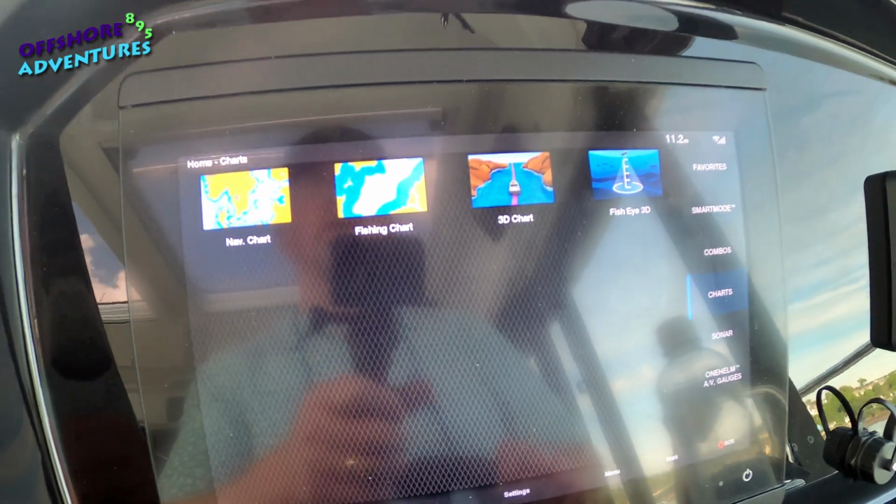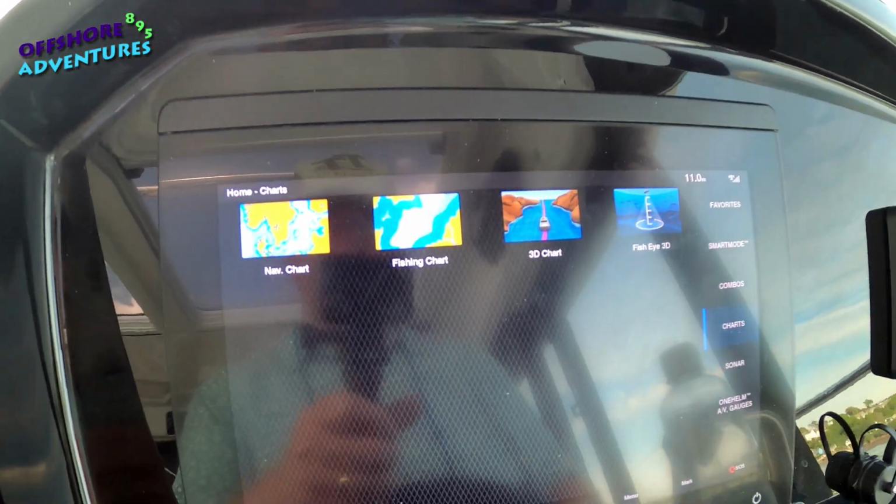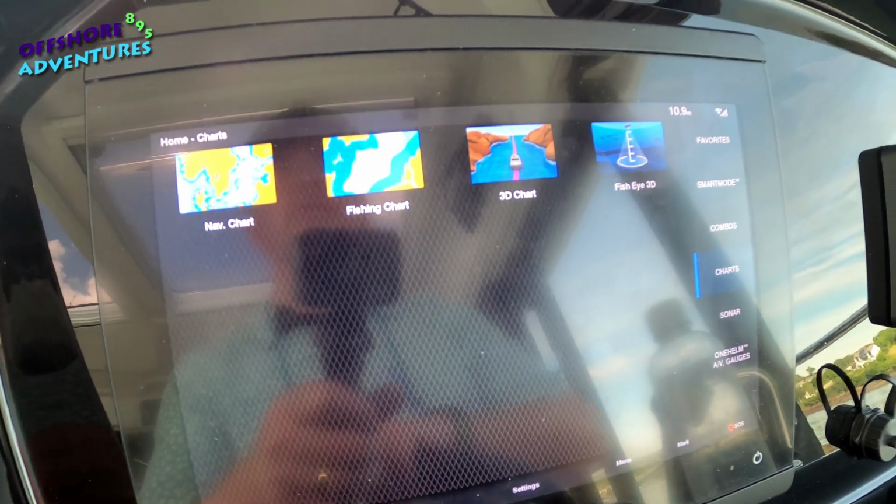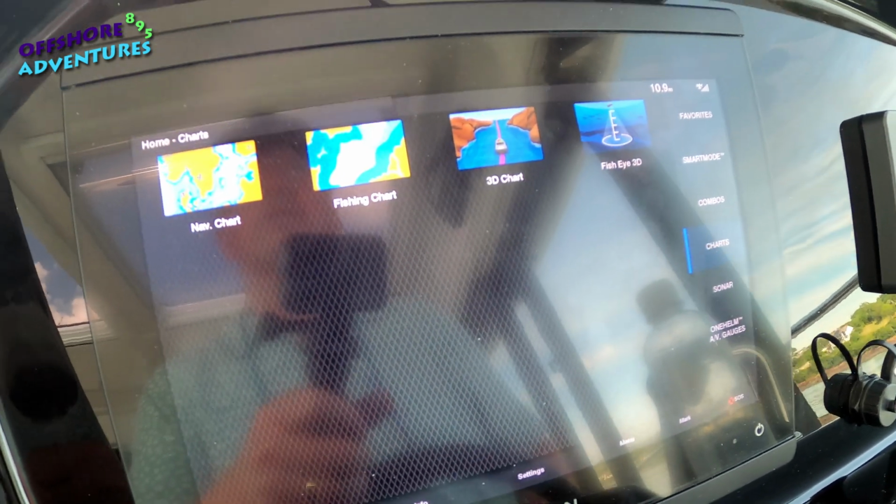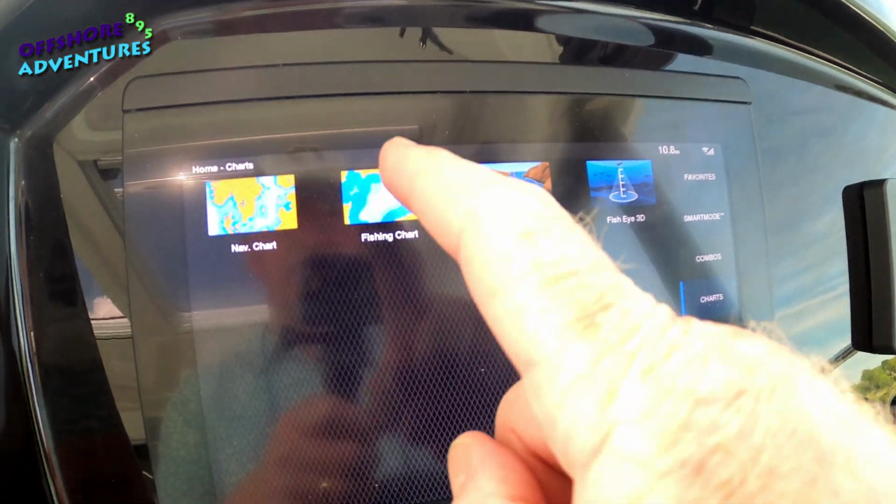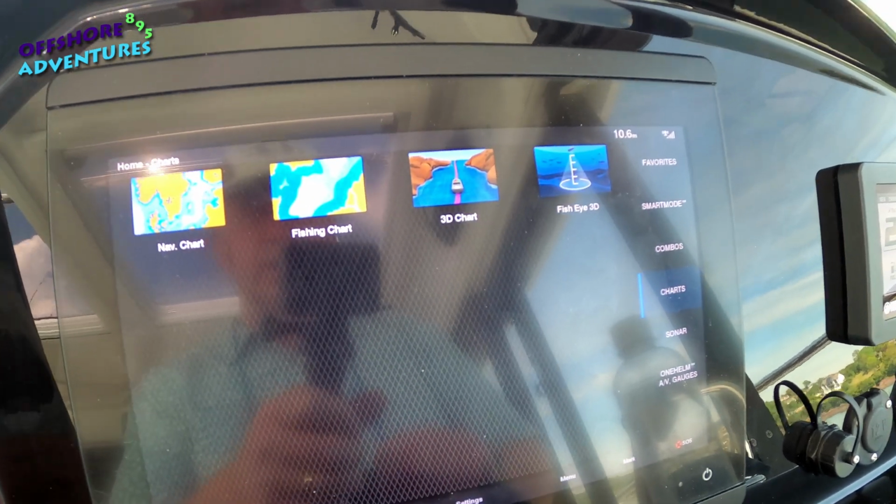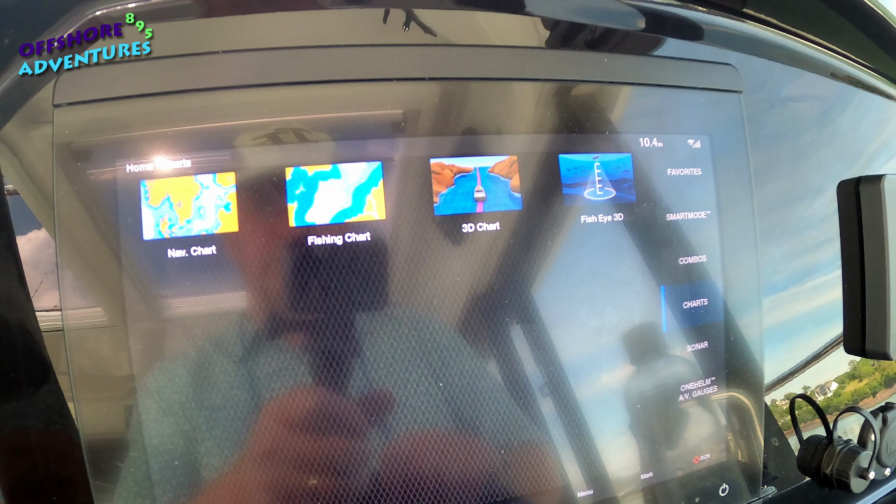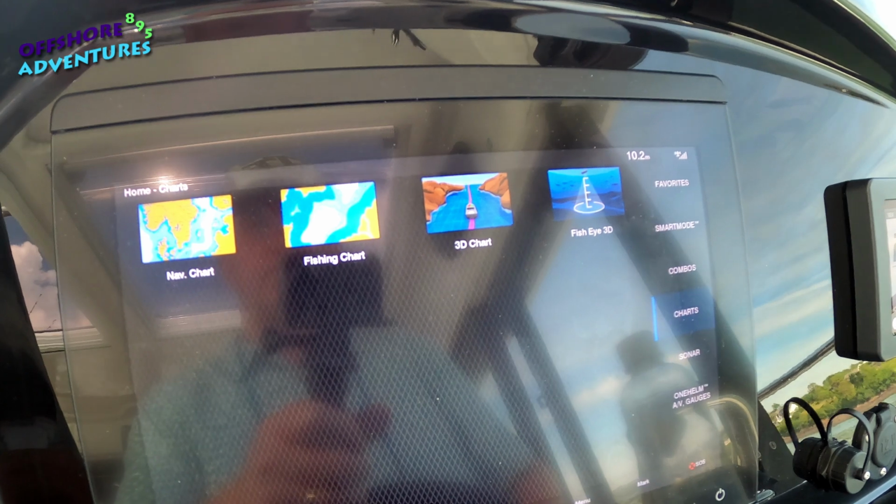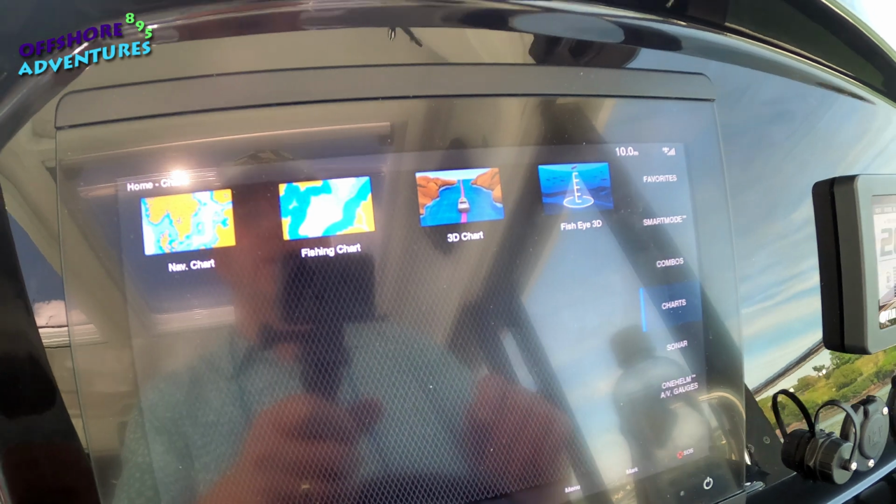Okay, so in the first part of the film, you'll remember we dealt a lot with the navigation screens, and I thought before we go into the detail of the sonar and the fish finder, we'd just have a quick look at the couple of other screen facilities that they've got here. You'll see them marked as Fishing 3D and Fisheye 3D. So the fishing chart we'll come to when we discuss the sonar in a bit more detail, but the 3D chart is just another graphical representation of what's in front of you.